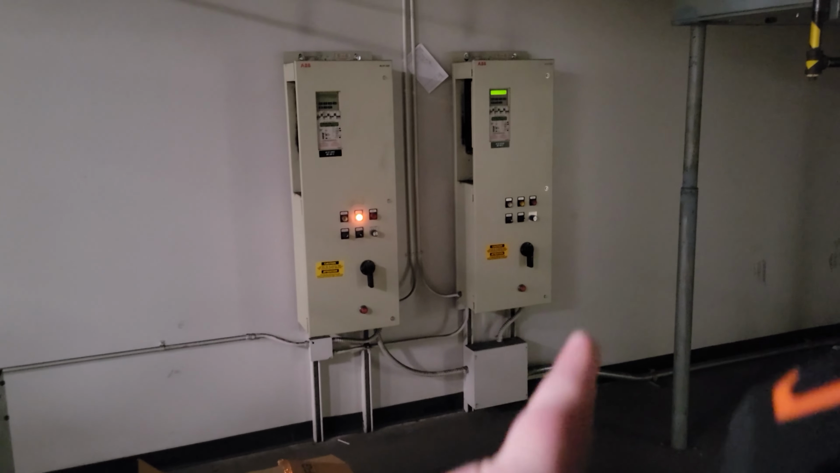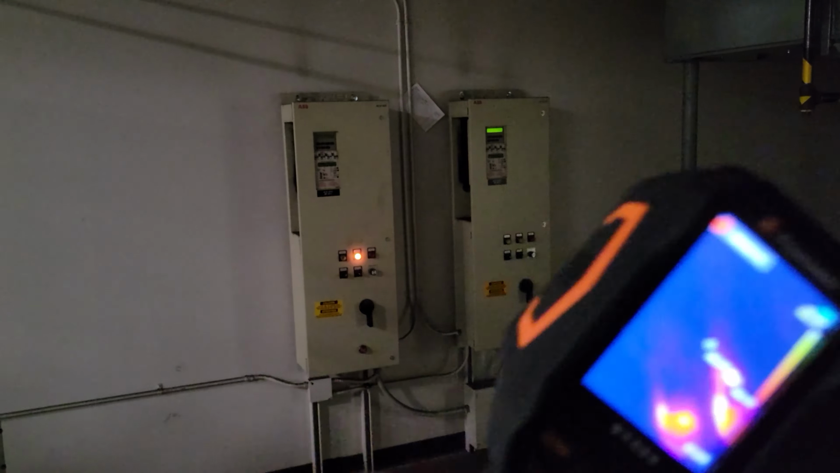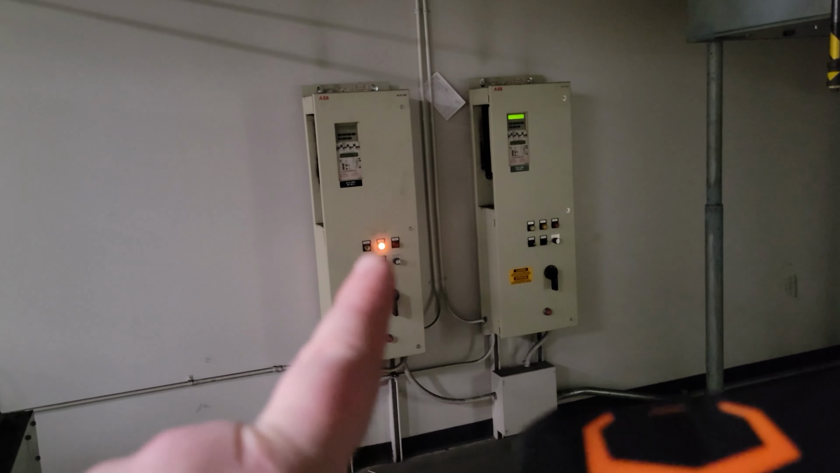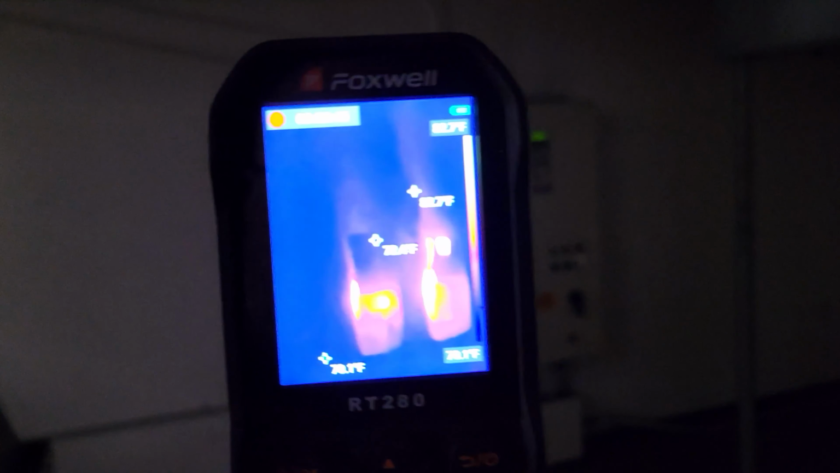And so this is an interesting scenario. So this drive here on the right, that one's running, this one is bypassed. And you can see that here, there is heat coming out of the top on the one on the right, and no heat coming out of the top on the one on the left. So all the heat right here is being generated just by that bypass. So if you come over here and you see maybe just the screen is broke, with this you can actually confirm that.